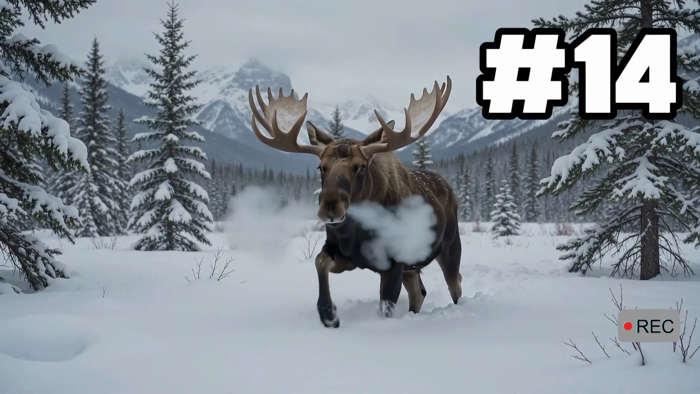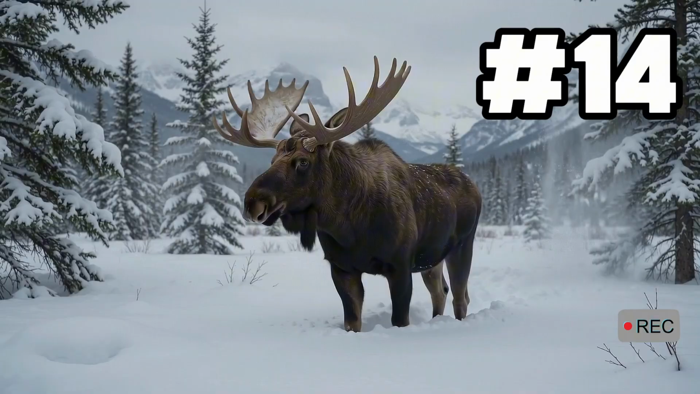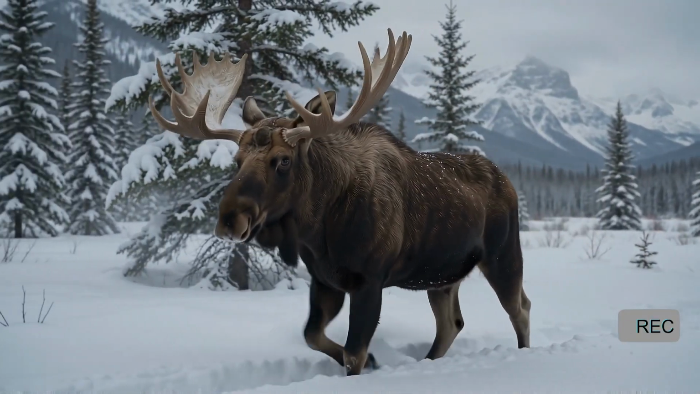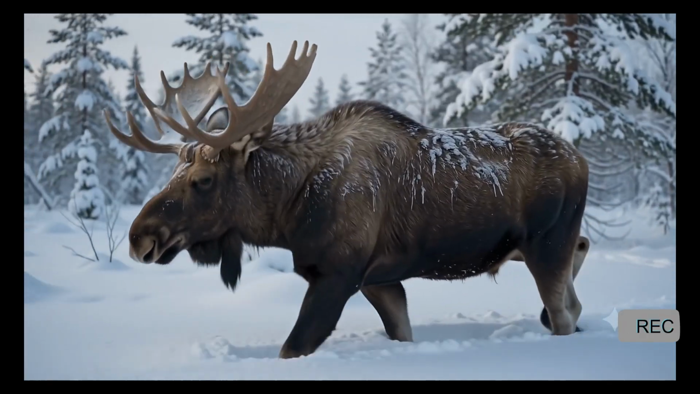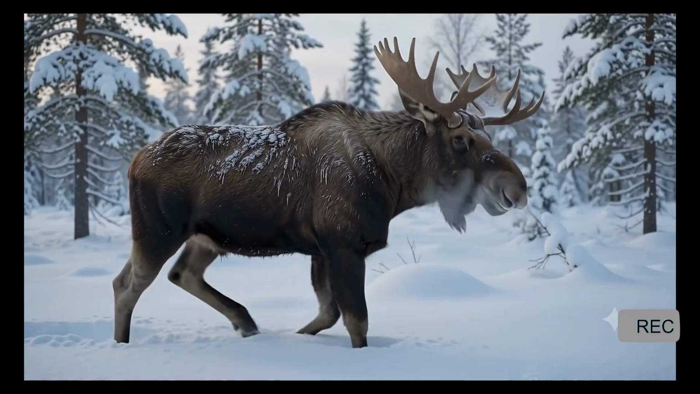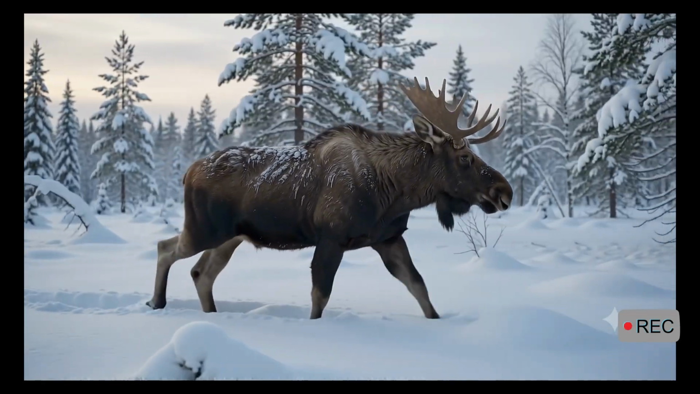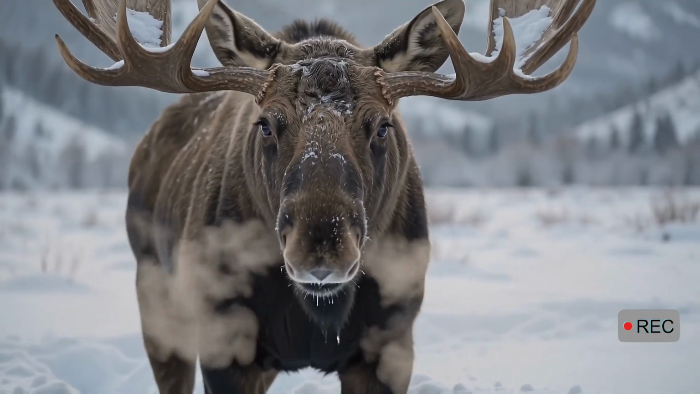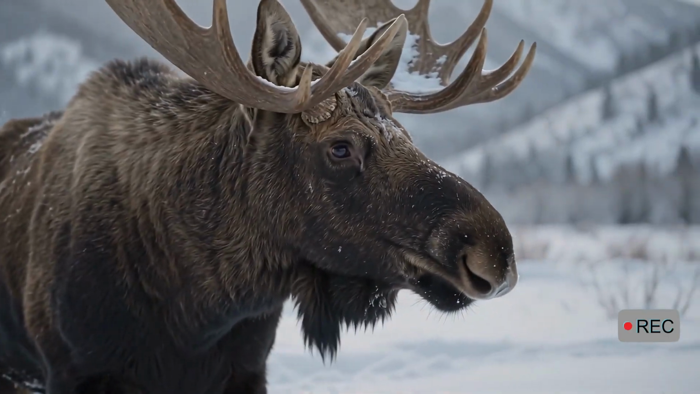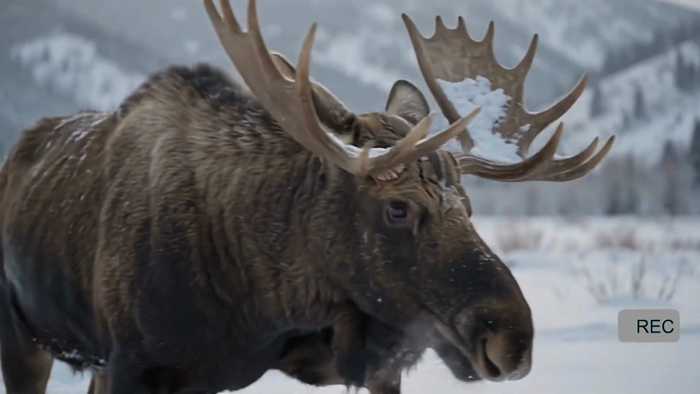At number 14, a hidden camera captures a massive moose moving through snow that reaches almost to its chest. For a human, crossing this terrain would be exhausting, but the moose uses its long legs like natural snowshoes, lifting each one high above the surface. Its wide hooves also spread under pressure, helping prevent it from sinking too deeply. The animal may look slow, but a moose can move through winter landscapes with surprising efficiency.